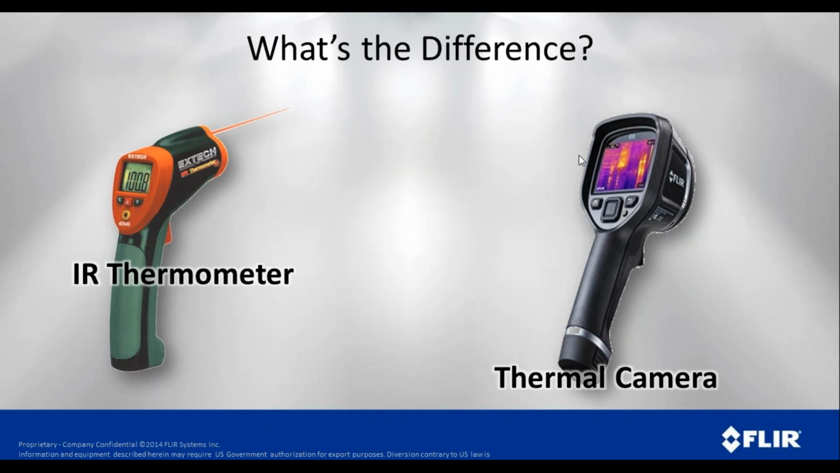Now, what's the difference between a thermal camera and a spot temperature gun? In effect, they work the same way, except a spot temperature gun only has one detector element, one pixel, whereas the thermal camera will have many, whether it's hundreds or thousands, or in some cases hundreds of thousands of detector elements.